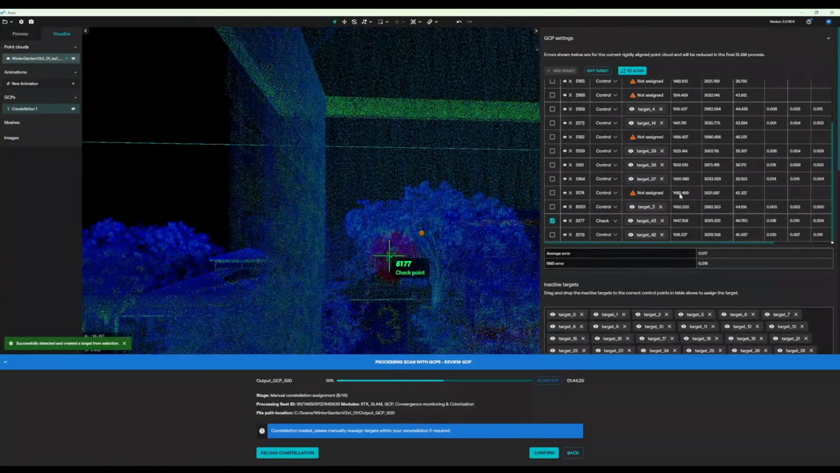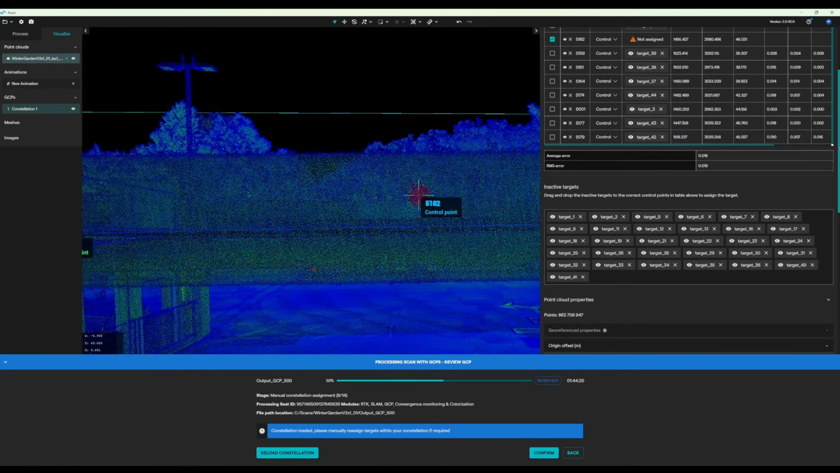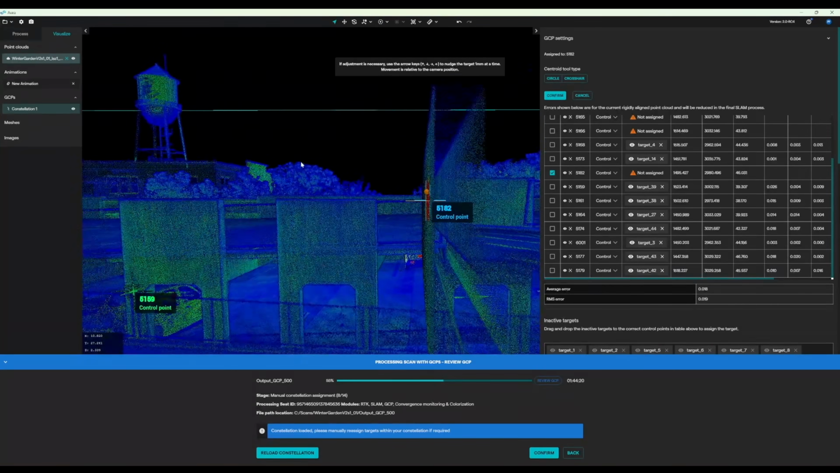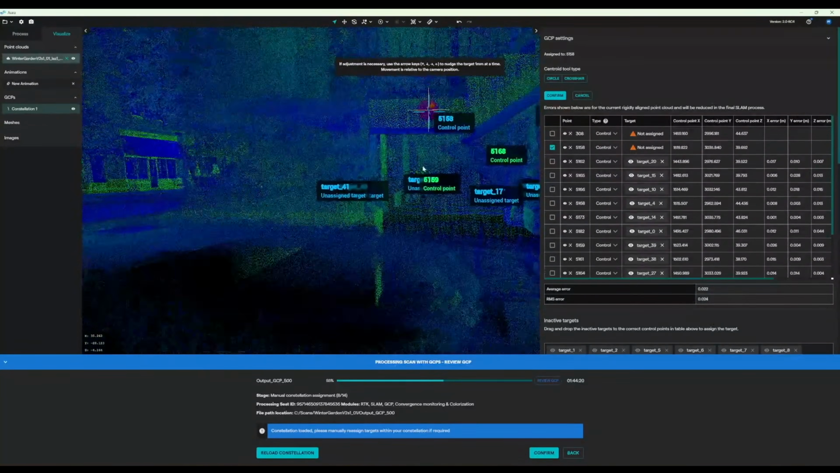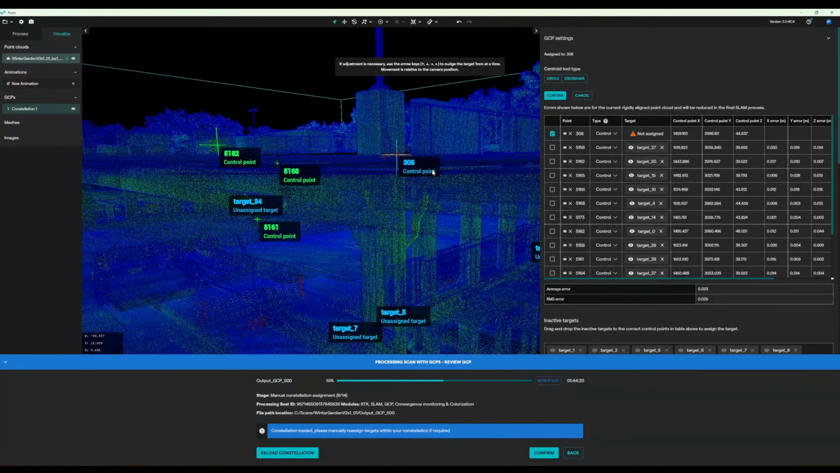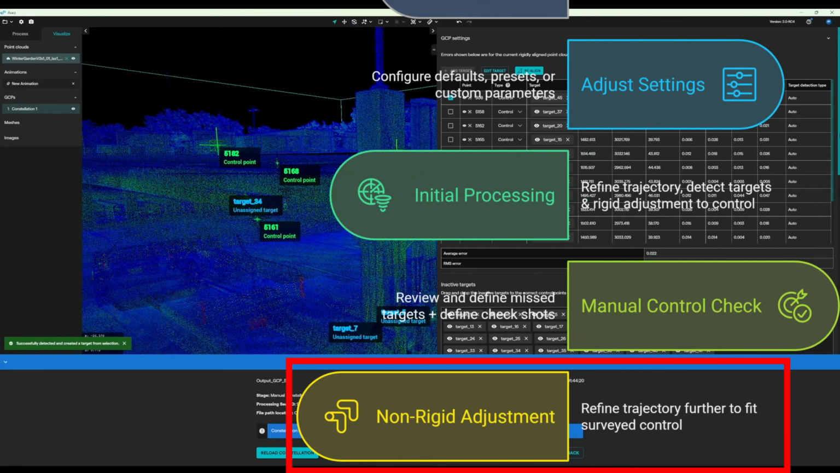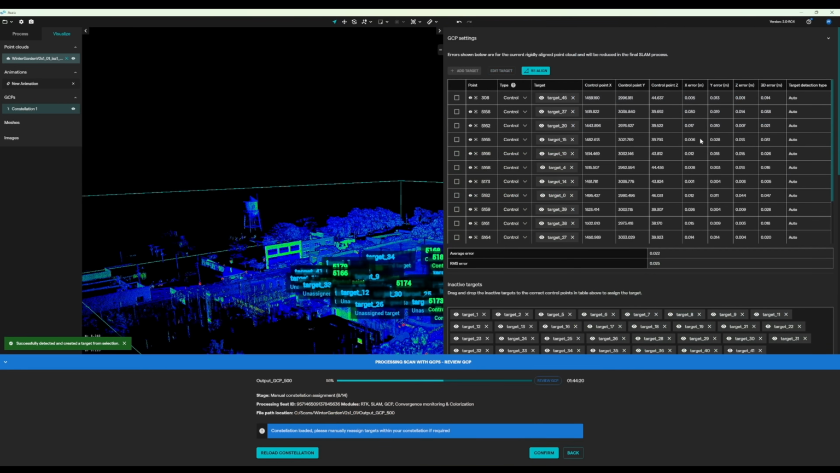And now you can also define any targets that the algorithm missed or manually pick user-defined targets in Aura 2.0 and set certain control points as check shots if you have enough to do so, and those will be removed from the next step, which is a non-rigid adjustment to better fit the data to the surveyed control points.